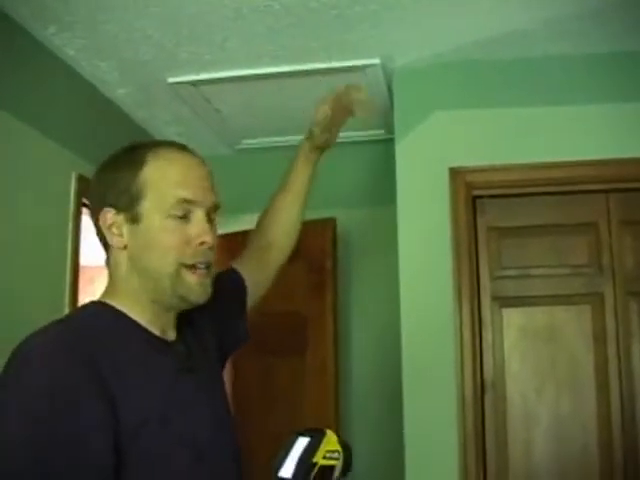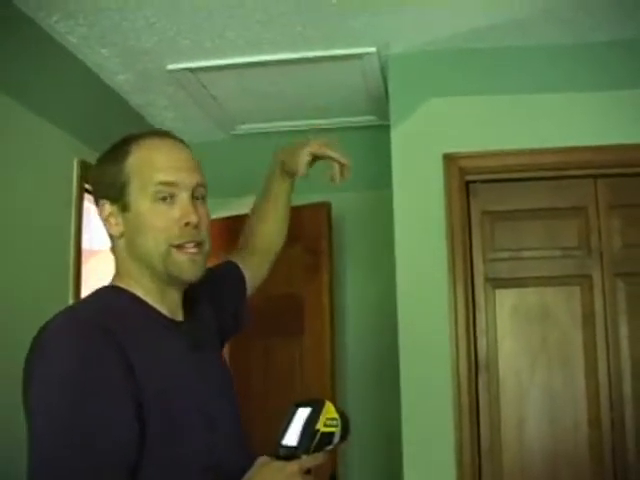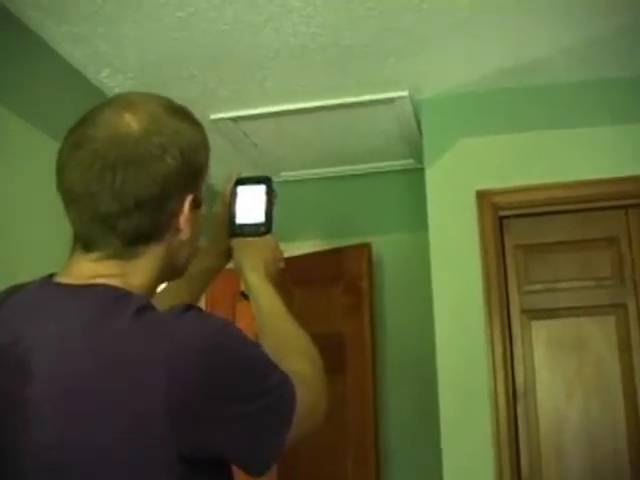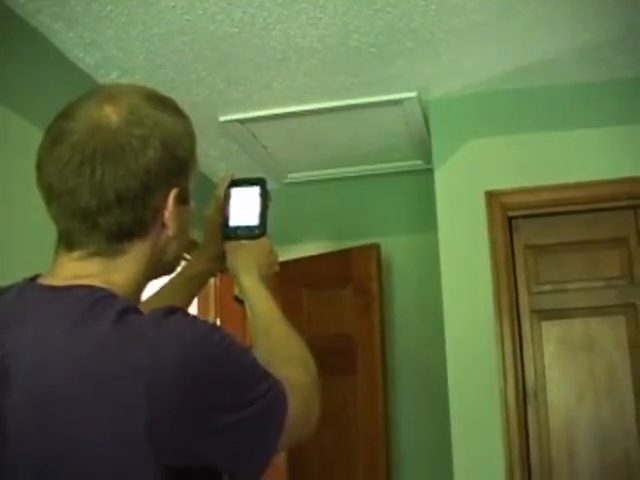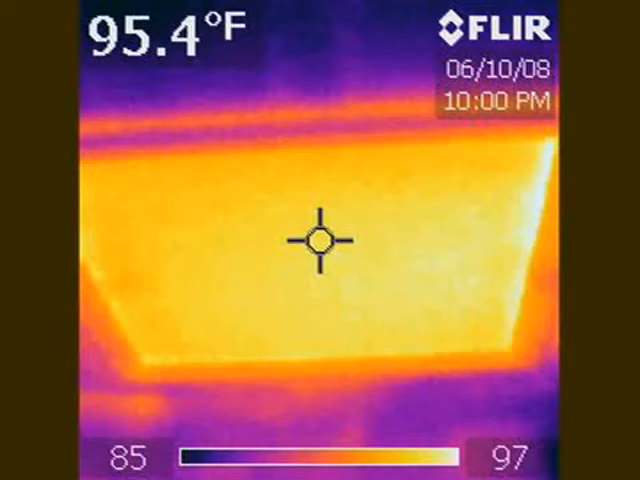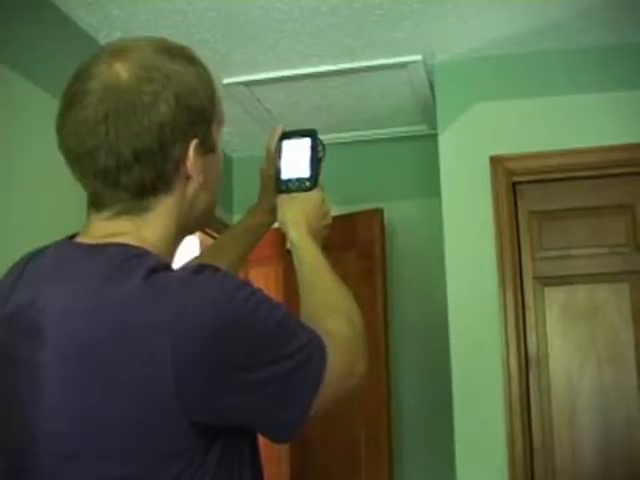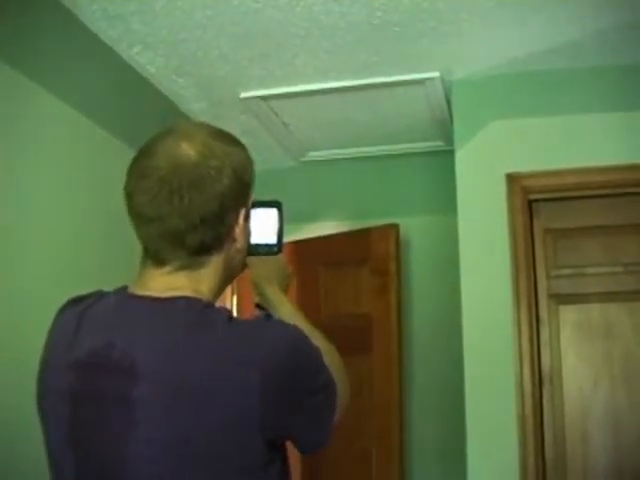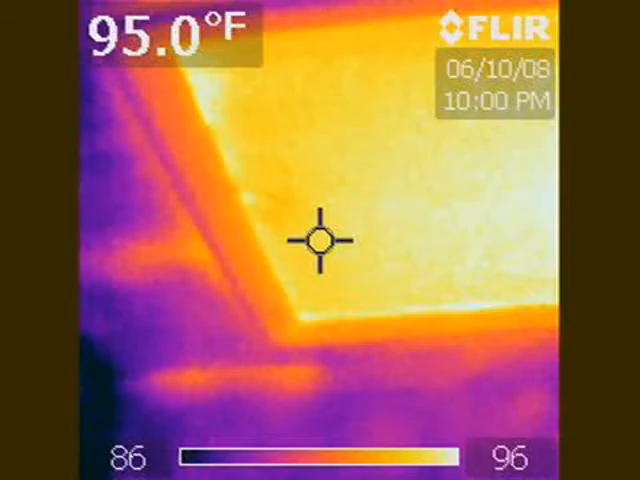Someone's gone up there, the phone cable has been installed, and the insulation wasn't put back in place. And with the infrared camera, you can quickly see, I'll take a picture, you see the square, it's red, it's on fire, it's hot. So it's a lack of insulation there. It's really just missing, probably. So let's go up into the attic.